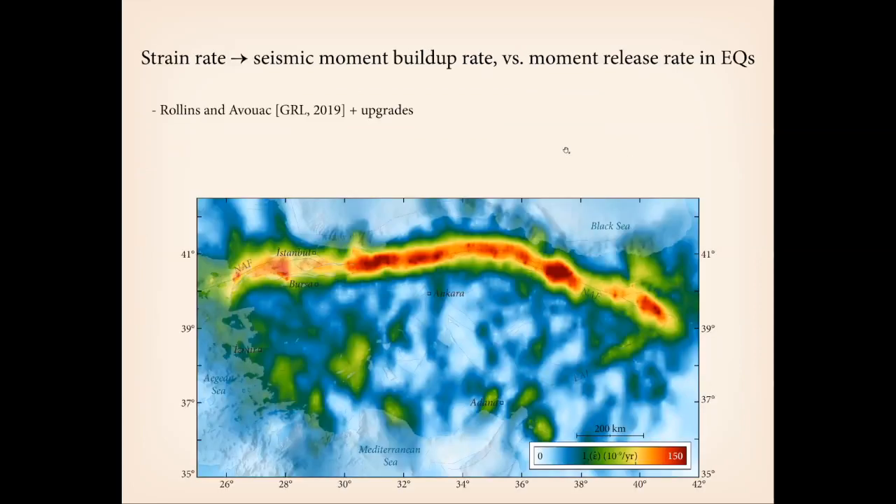So what we're going to do is use the strain rates to estimate how quickly seismic moment is building up in the crust of Anatolia, and then compare that to the rate at which earthquakes are releasing seismic moment amongst themselves. We're going to make the assumption that on the long-term average, those two rates should balance one another or be equal.